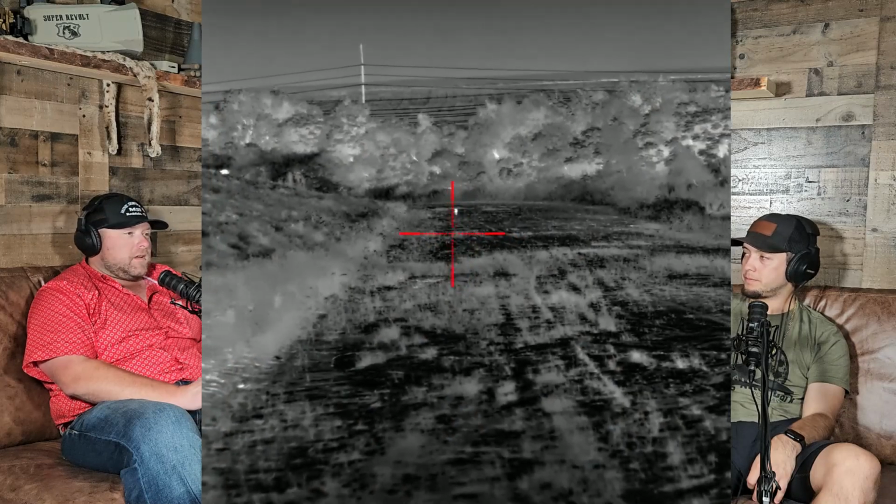That's what I appreciate so much about this scope: it is really good, and I've only used it in not-ideal conditions, pretty much the worst conditions, 85, 90 degrees at night, and I've been super impressed. Where this scope dominates every other scope I've used is the zoom. The image quality does not go bad all the way through, and you can zoom way in.